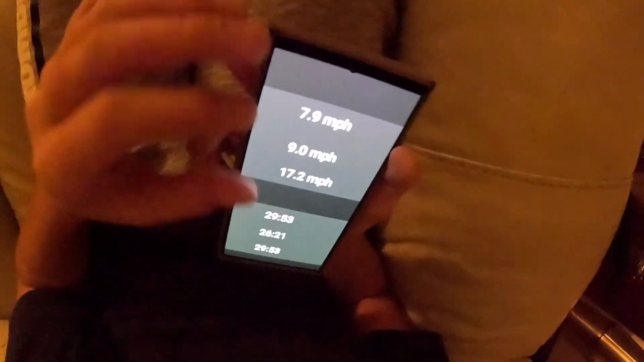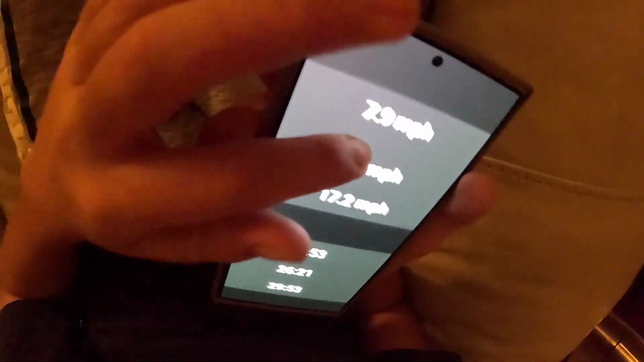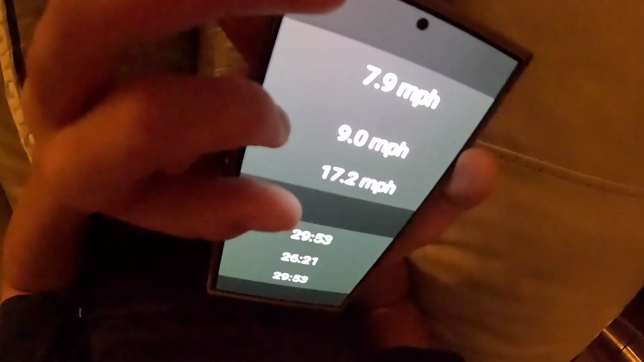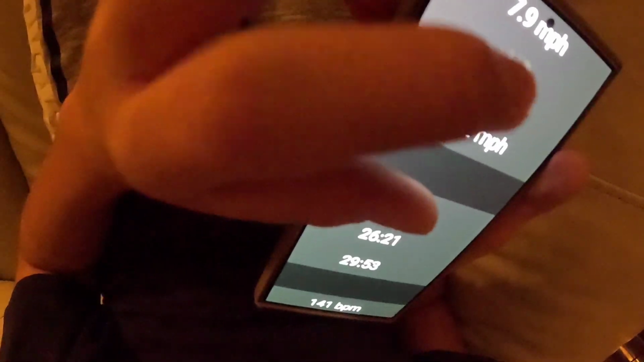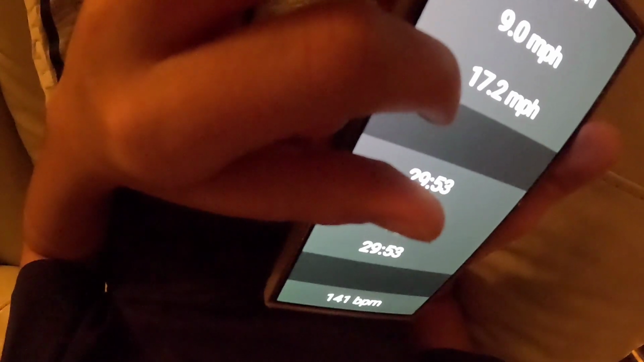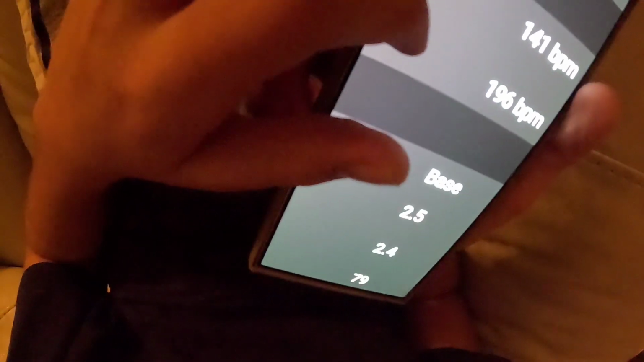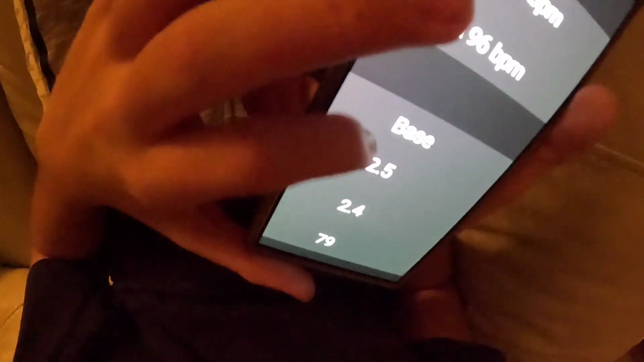Okay, we're in. So average speed, 7.9. Average moving, 9 miles an hour, 17.2. Nice. That was actually pretty hard. Total time, 26 moving. Average heart rate, 141. 196 is my max. Primary benefit base, 2.5, aerobic 2.4, anaerobic. This is out of 5, so about average. Exercise load, 79.